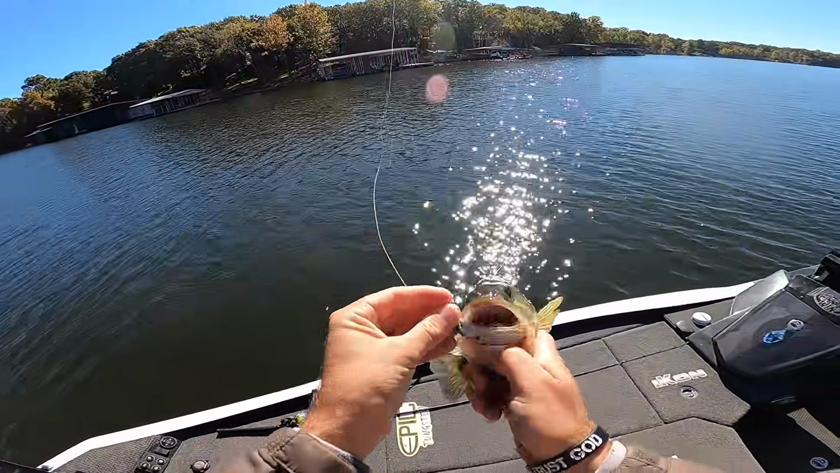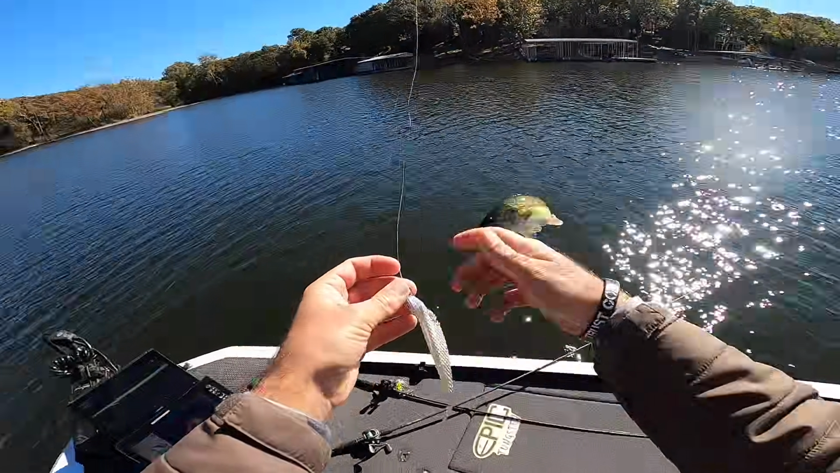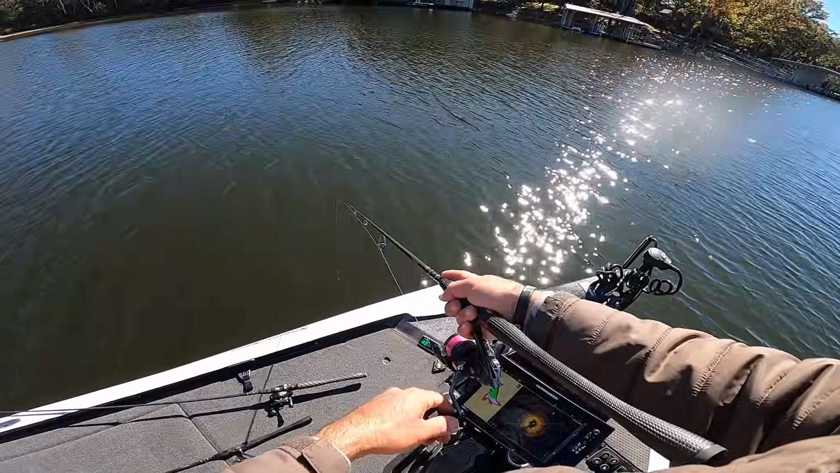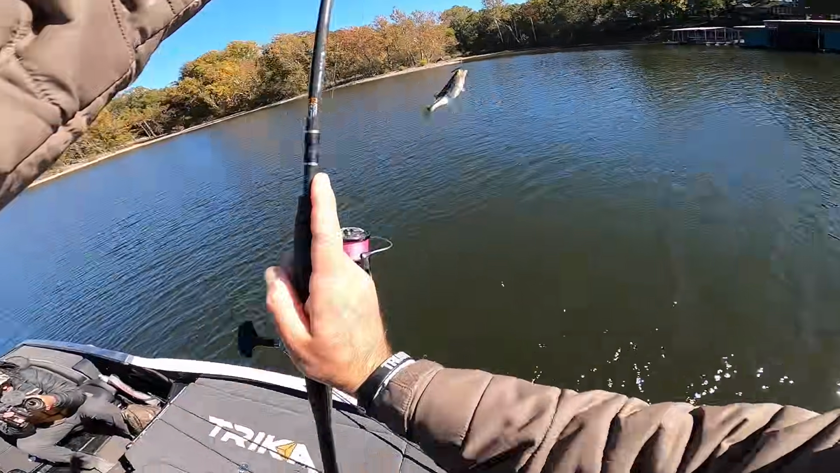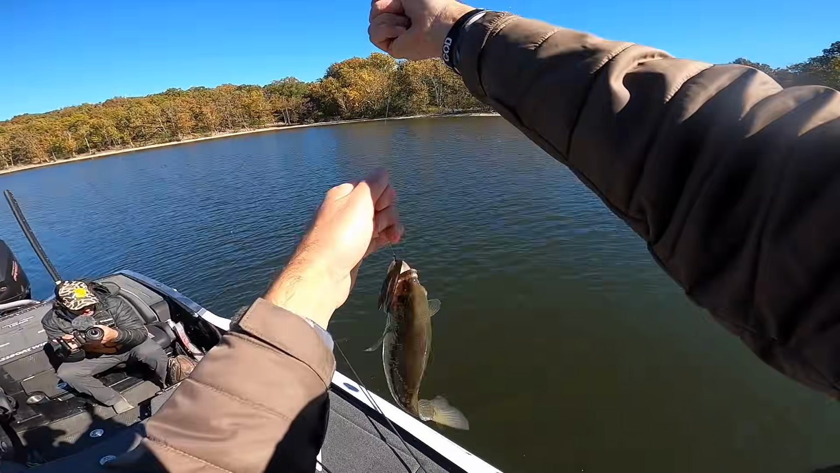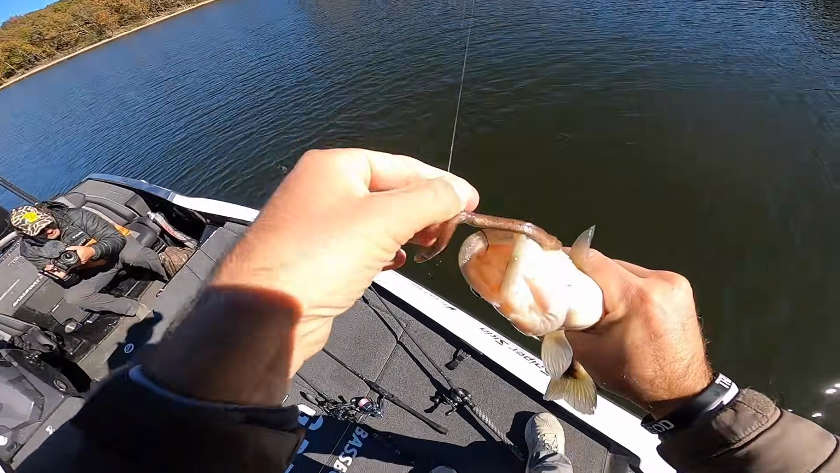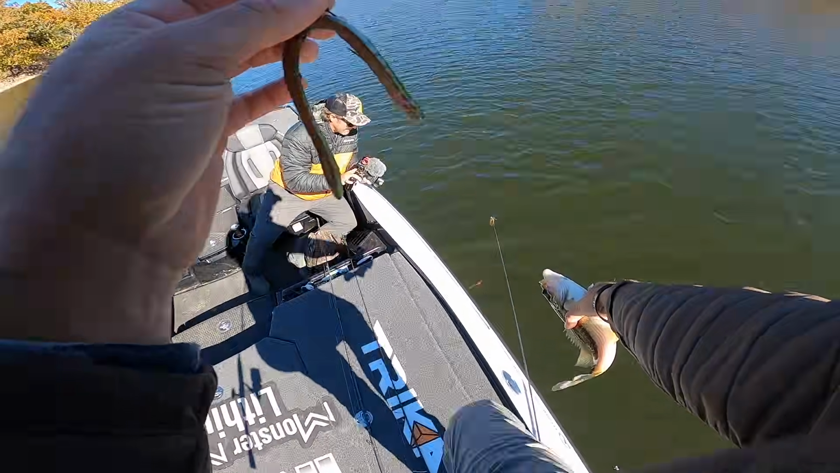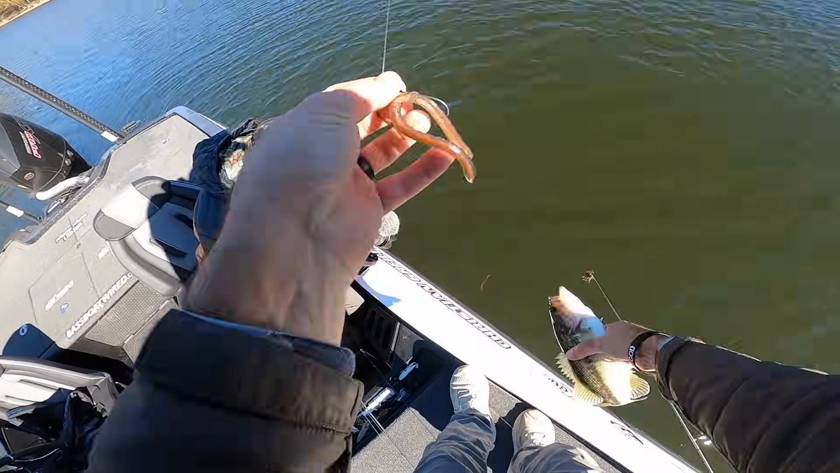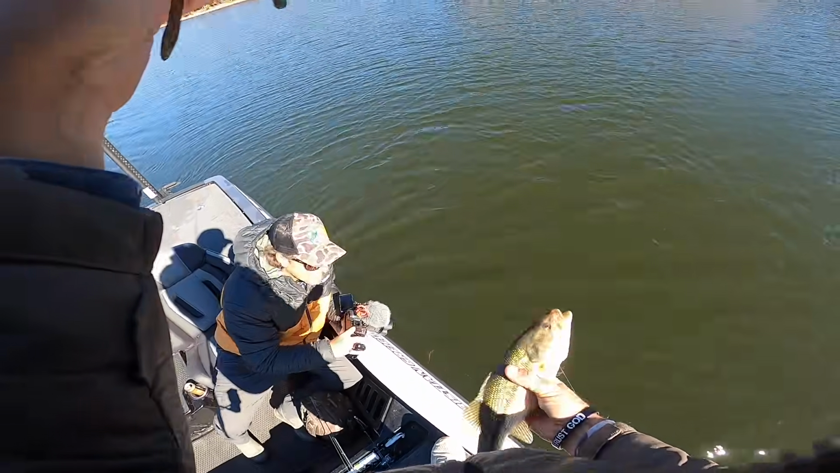I think they're just all small ones right now. This pocket's loaded with spots. He just spit up someone else's worm down there. Look at it. You can see the worm he just spit up. I see it. A robo worm. Yeah, and he just ate my robo worm.